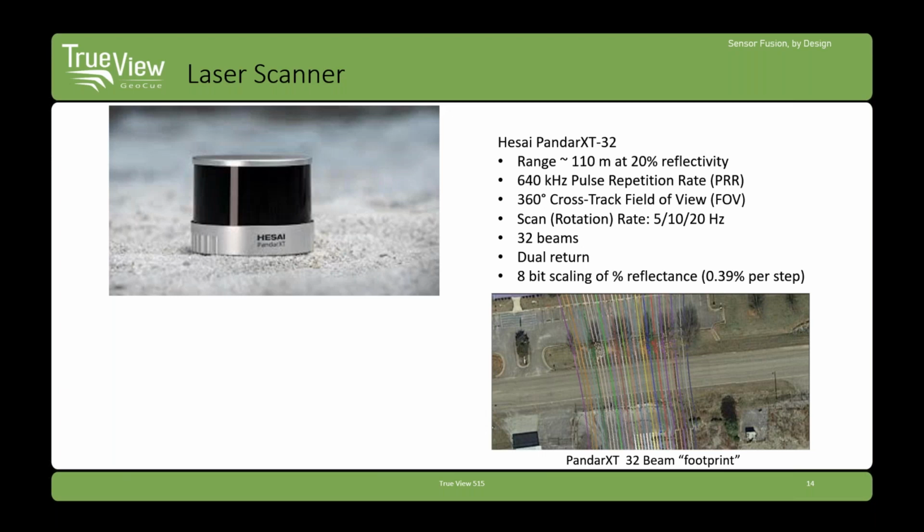It is dual return, and it's got really nice reflectance. It does a scheme of 8-bit scaling of the percentage reflectance that it's seeing, which comes down to a granularity of about a third of a percent per step. So good grayscale imagery from this scanner.